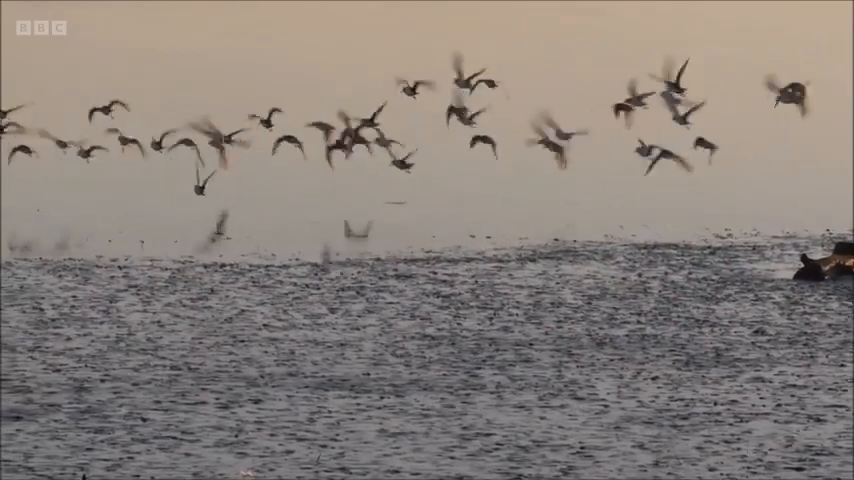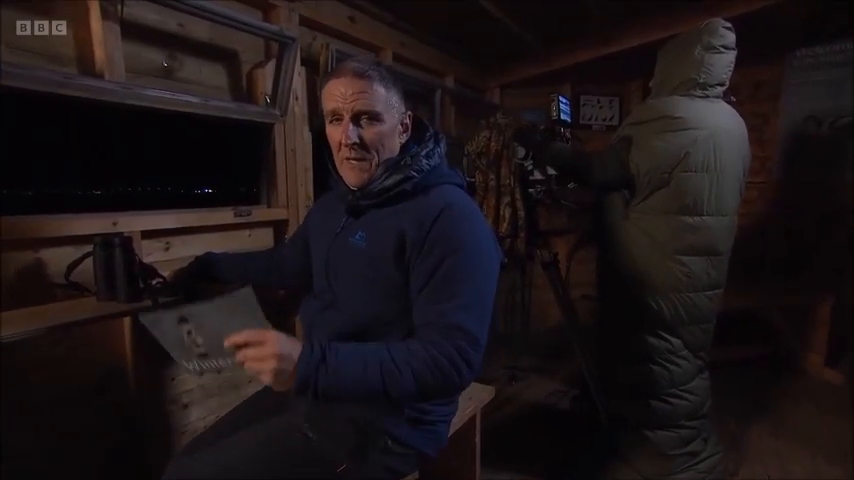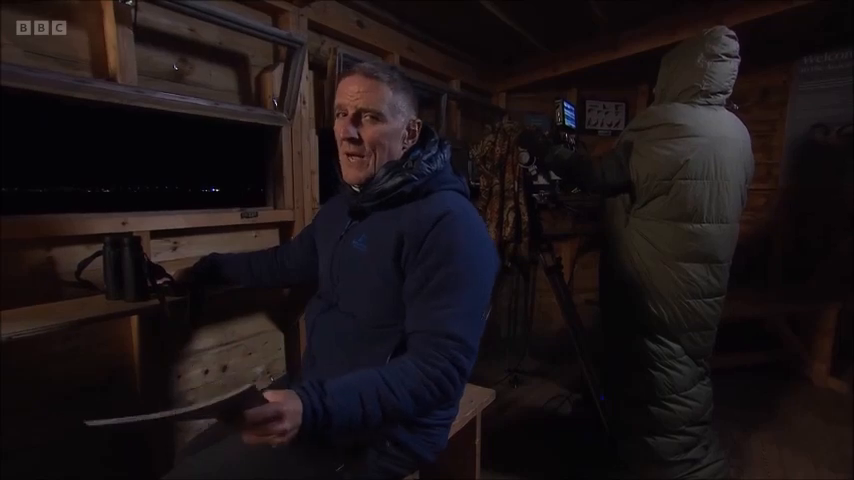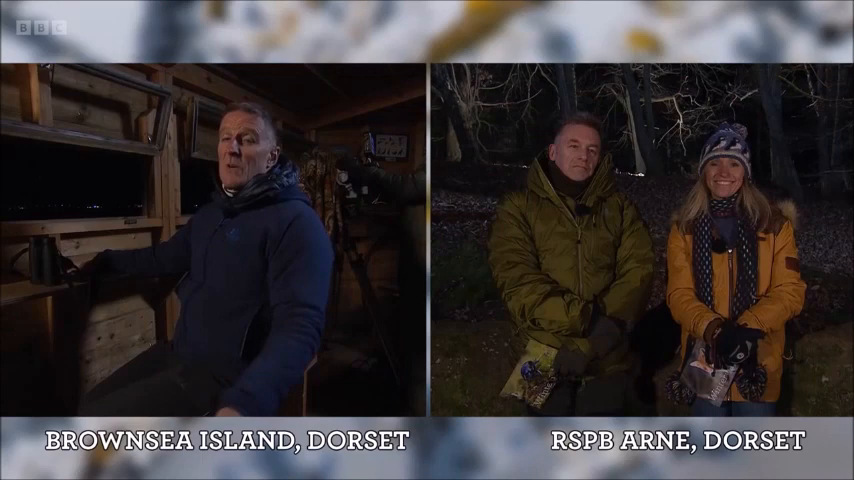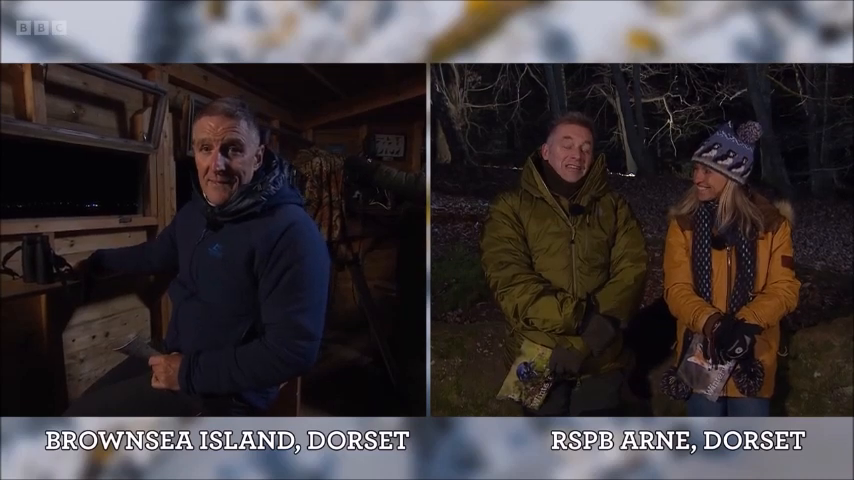Lovely little birds though, with those bent down beaks probing in the mud there. Fantastic little birds. It just goes to show, does it, just how rich this lagoon is. It's a brilliant place, and Brownsea as a whole is fantastic for all kinds of wildlife. It's one of those places that definitely punches above its weight. And Chris and Michaela, well, Chris in particular, this is on your doorstep. This must be your local patch here. It is part of my local patch.